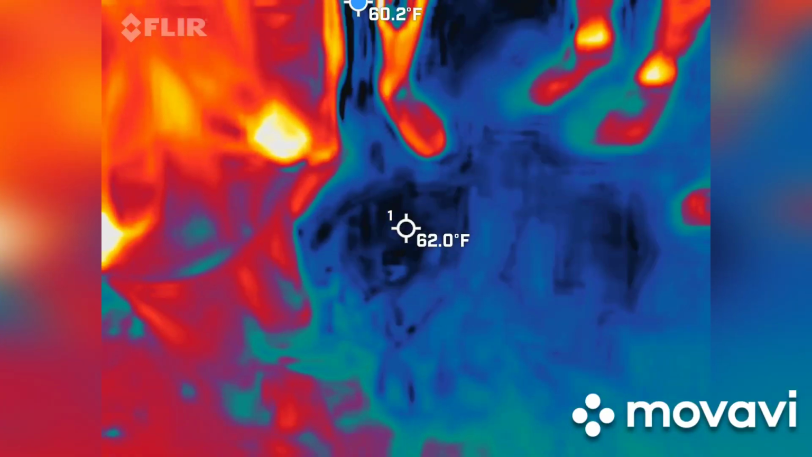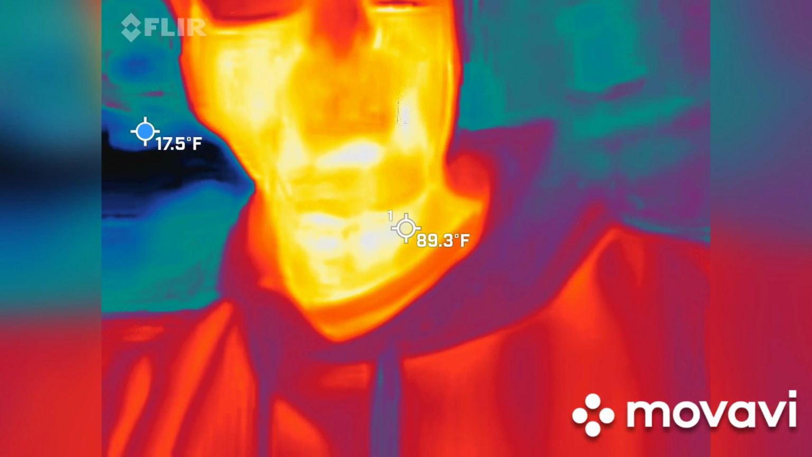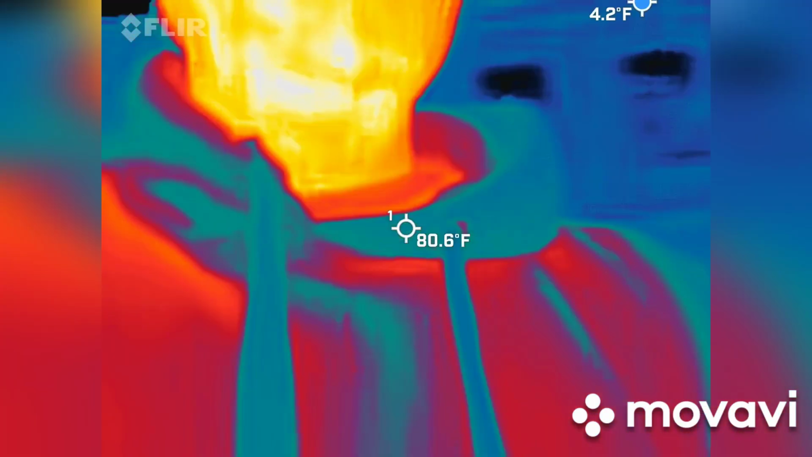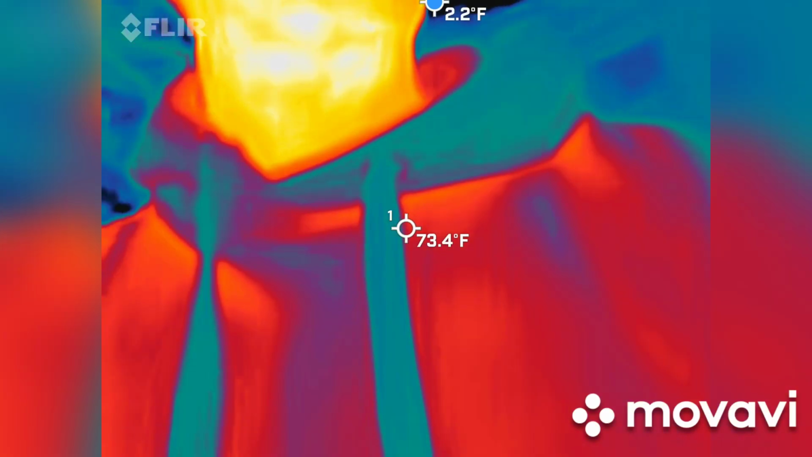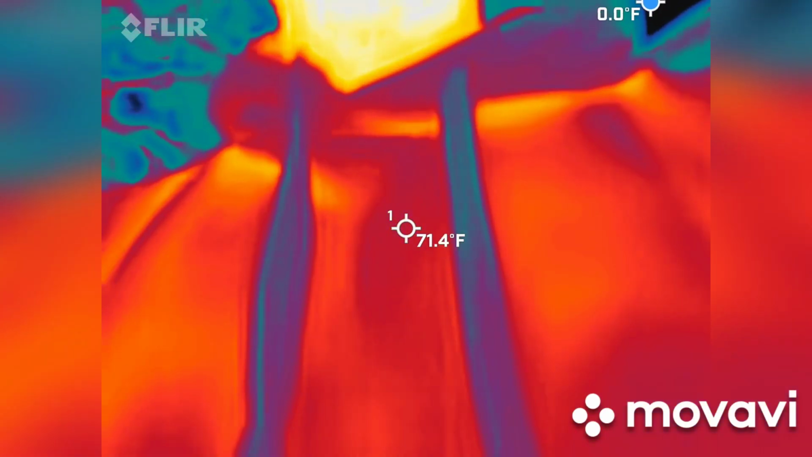Be looking for cold spots. So first and foremost, you guys should all be able to see me in this camera. I should be the orange, red, and yellow guy. Do you see me in there? That means I'm the warmest thing inside the picture. So we're going to be looking for blue and black spots to either take shape or start moving on their own.